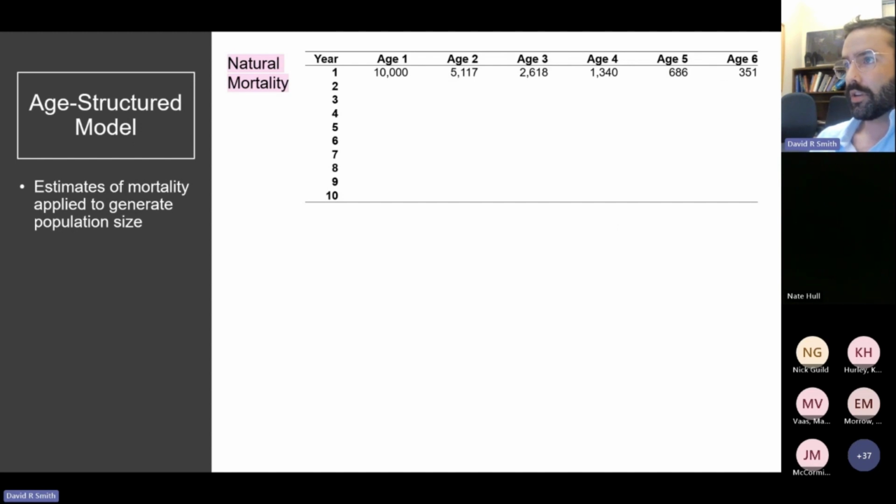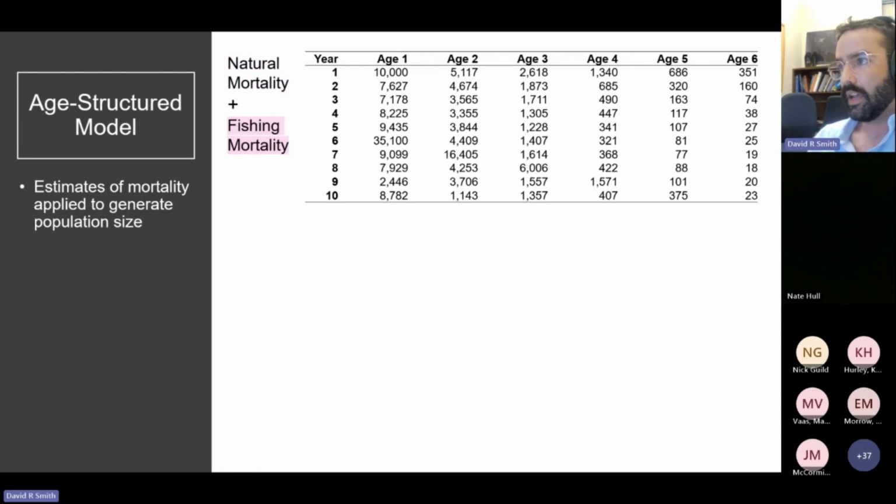We then built our age-structured model following a traditional stock assessment approach, where in year one, you have your unfished population, where you start with a scaling factor. For us, we used 10,000 fish. It's an arbitrary number, but the number of fish in each subsequent age class declines by a constant rate of natural mortality. In the next years, we start to plug in fishing mortality. So now fish are taken out of each age class, both by natural mortality and fishing mortality.